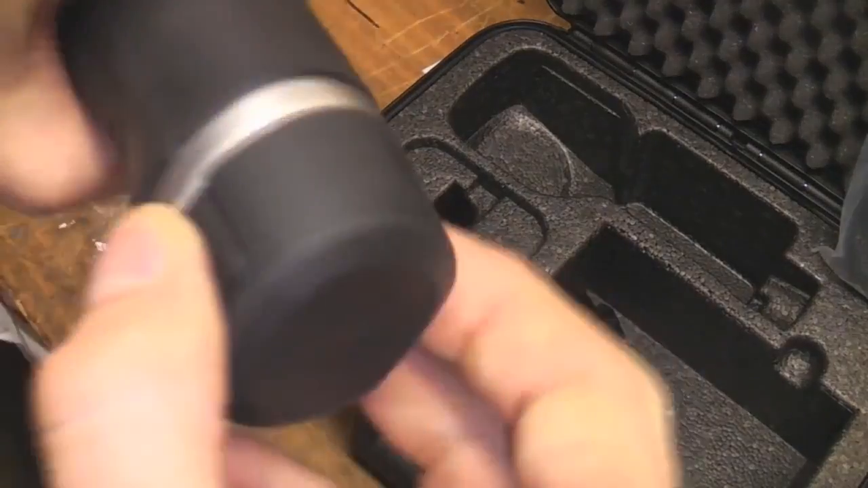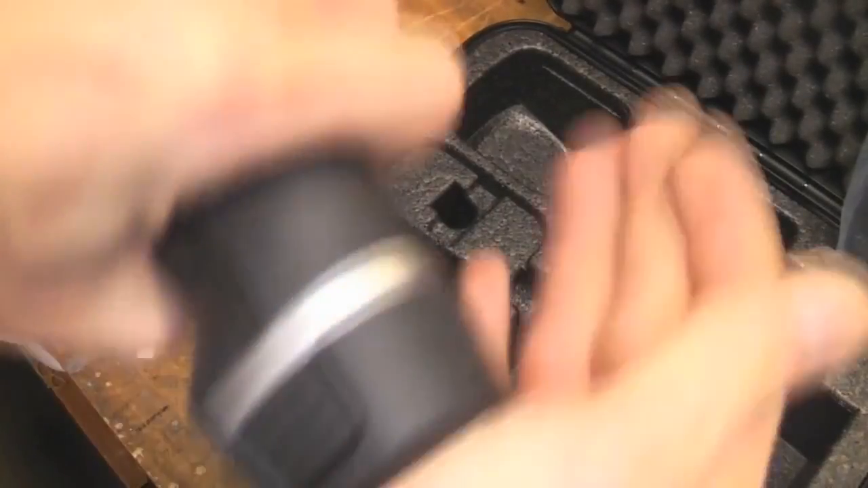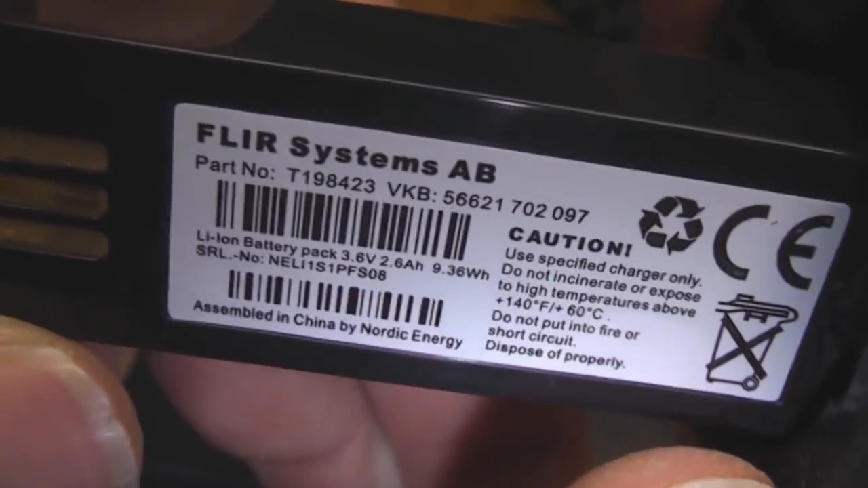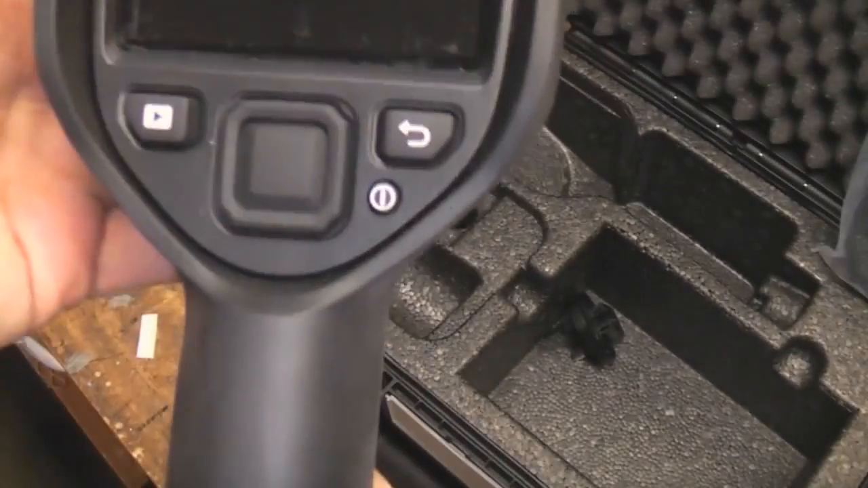On the bottom you've got the battery. This is very much like a power tool type battery arrangement. It just snaps in there and clips on. Obviously it's a lithium ion, 2.6 amp hours. They claim a battery life of about 4 hours, which is a fairly reasonable battery life.